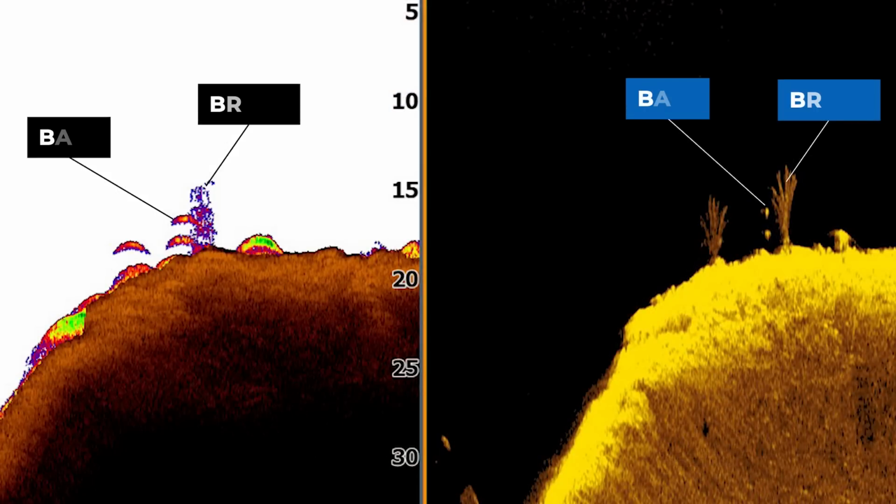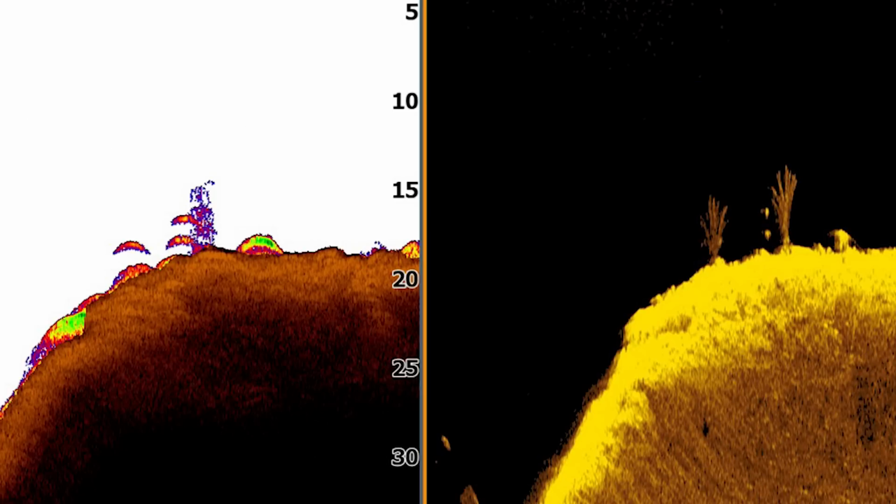The way that I identify that the dots and arches I'm seeing on my screen are bass is actually by the size and color of the arches on 2D sonar. In this image, we can clearly see 2 defined dots on downscan, but I don't know if these are going to be bigger catfish, carp, drum, something like that. They could be anything.